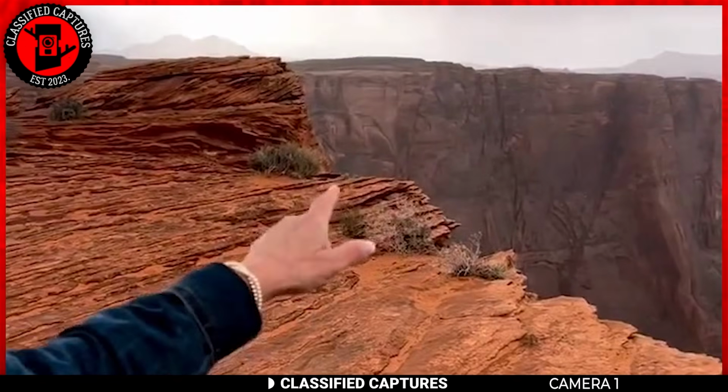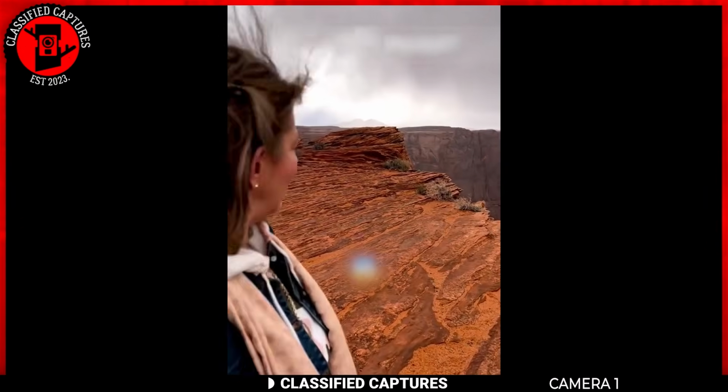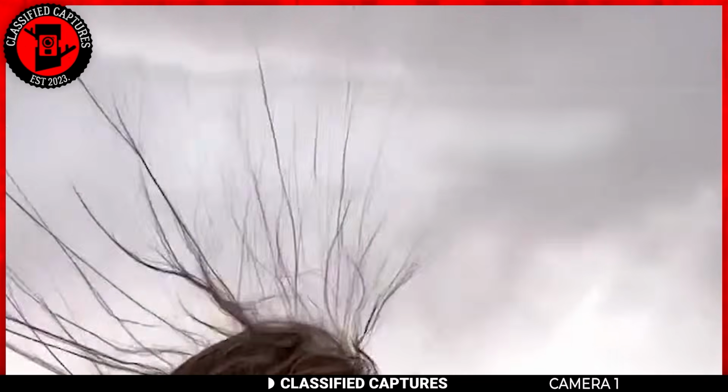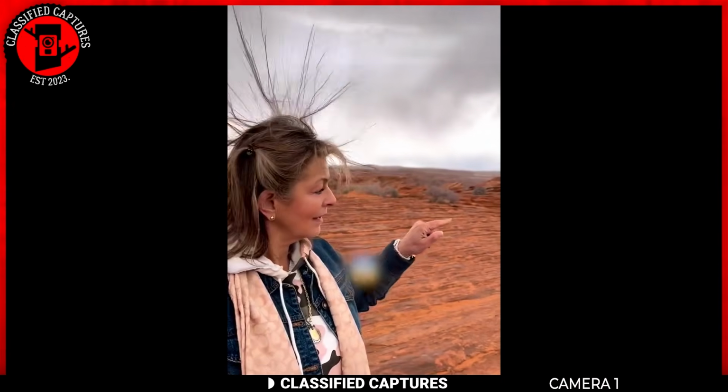While on a mountaintop, a woman was filming when she noticed something strange. Her companion's hair was standing straight in the air, and as she passed her hands through the air, there was a low zipping sound like it was electricity.